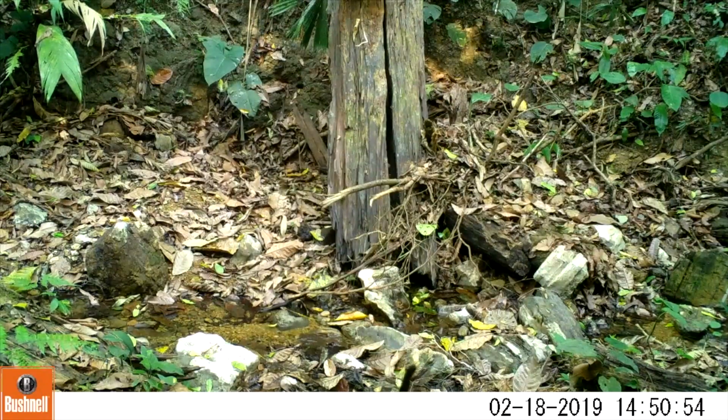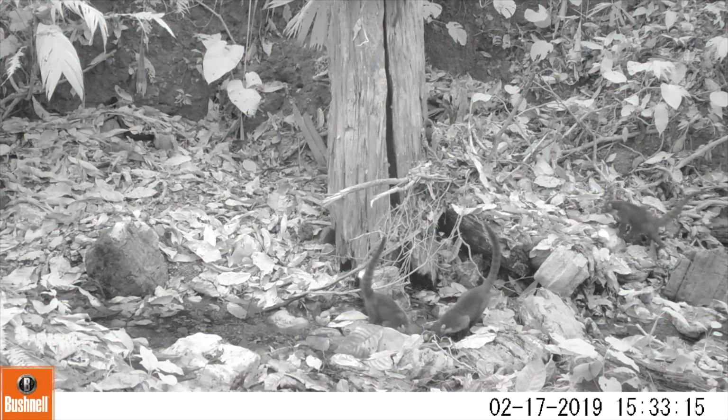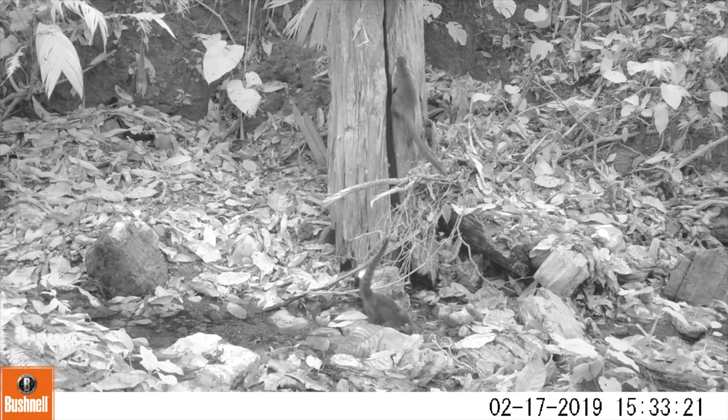Oh, the tails, the tails. What are the tails? We'll find out in the next clip. They're the tails of coatis, a large member of the raccoon family. They travel in family packs. These are females, sometimes with young.